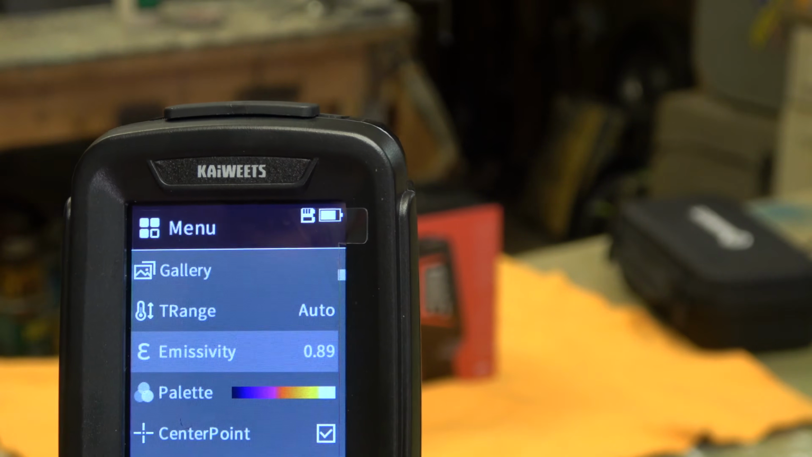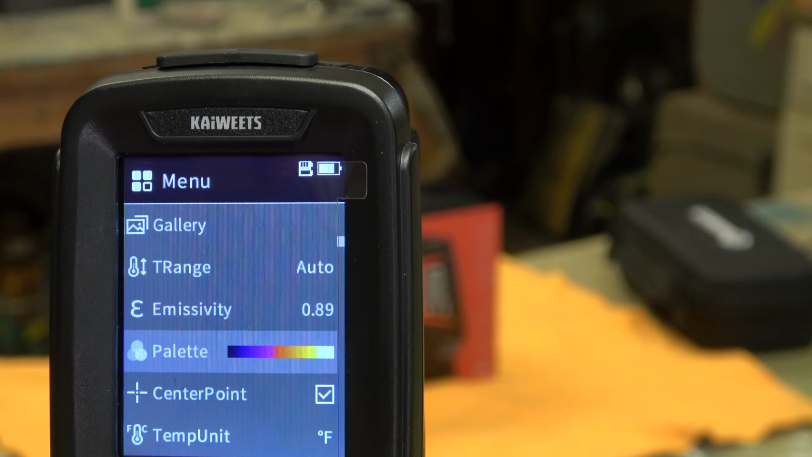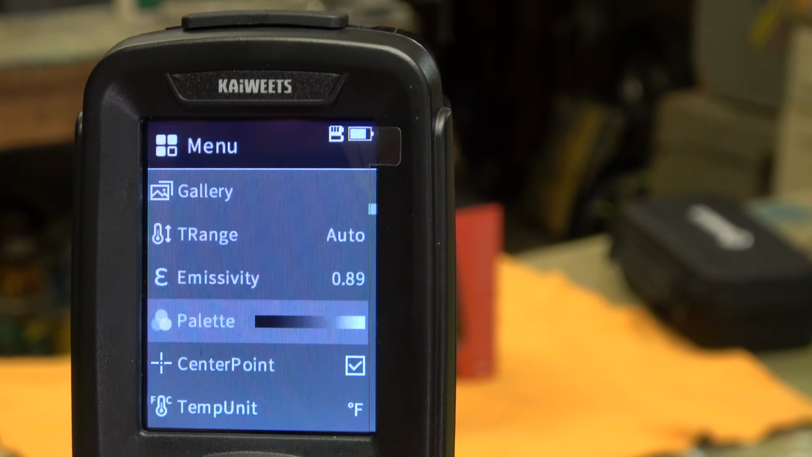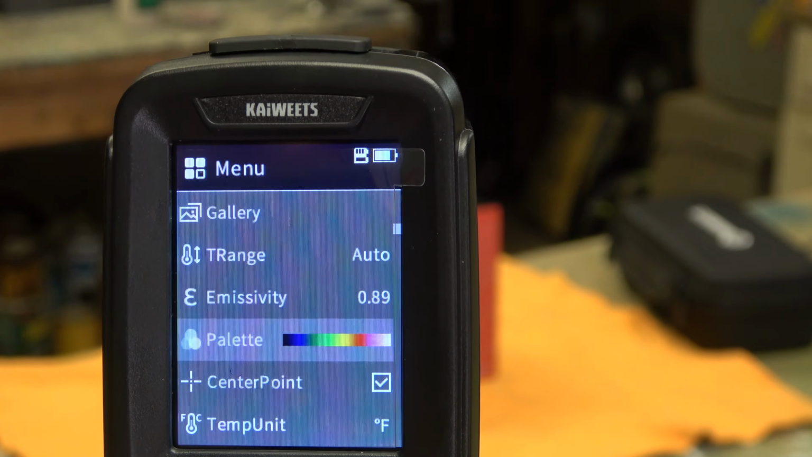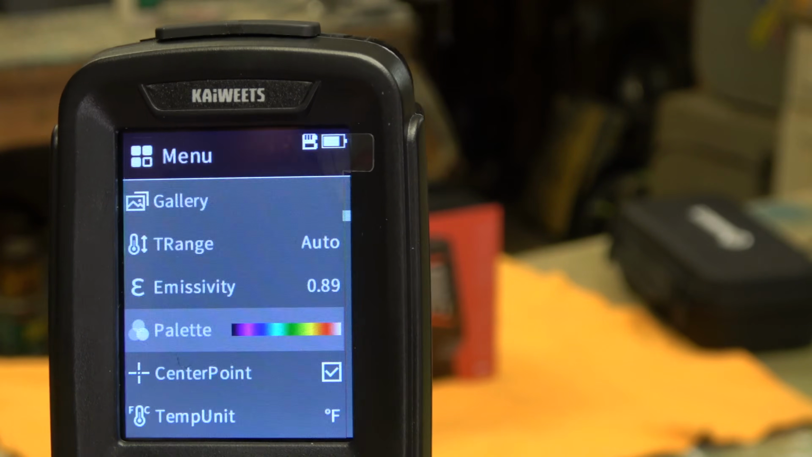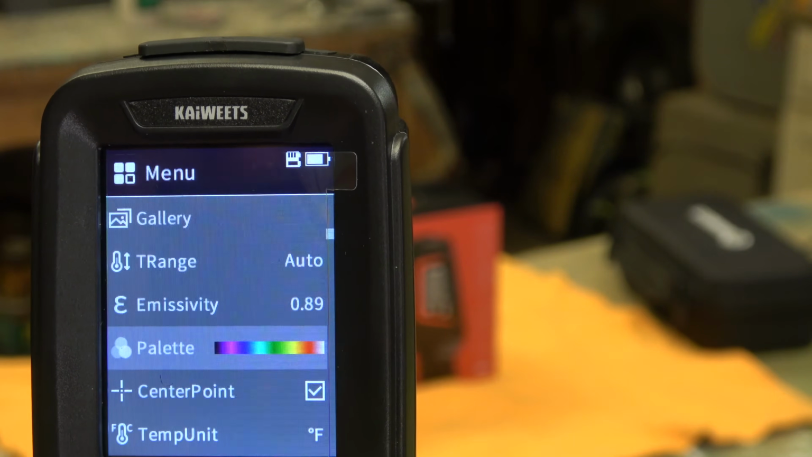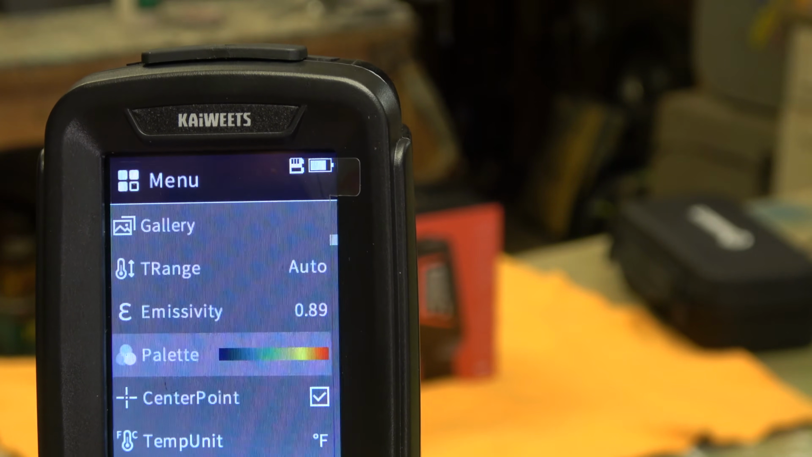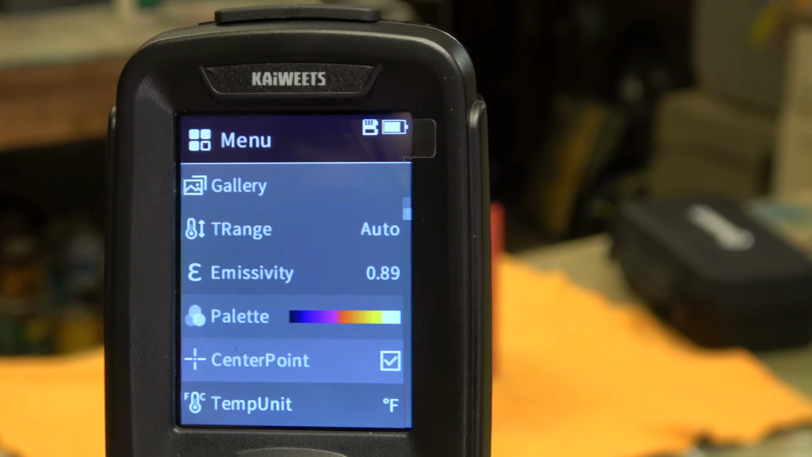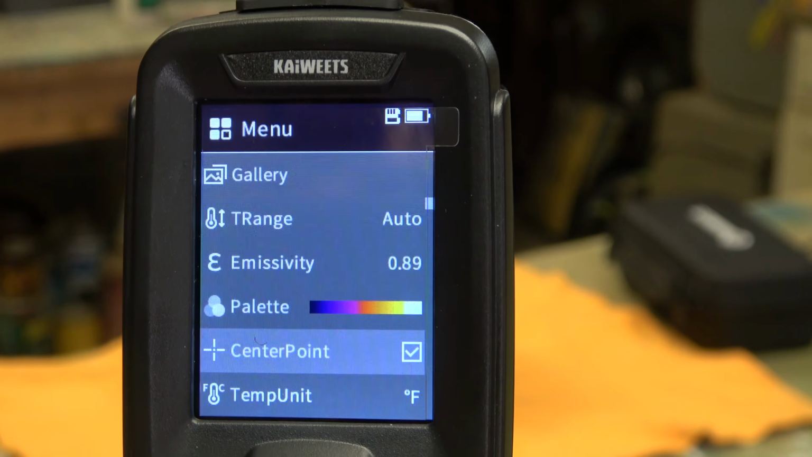Done. You can change your palette. Now, this is what I was telling you about the heat map. So you can use that palette, and that palette. It's fantastic. So there, we're going to put it back on its standard, which, oh, well, I just passed it. I think the standard is right there. That's the iron. And then we can come down here to center point. That's what lets you use the laser, which is fine.